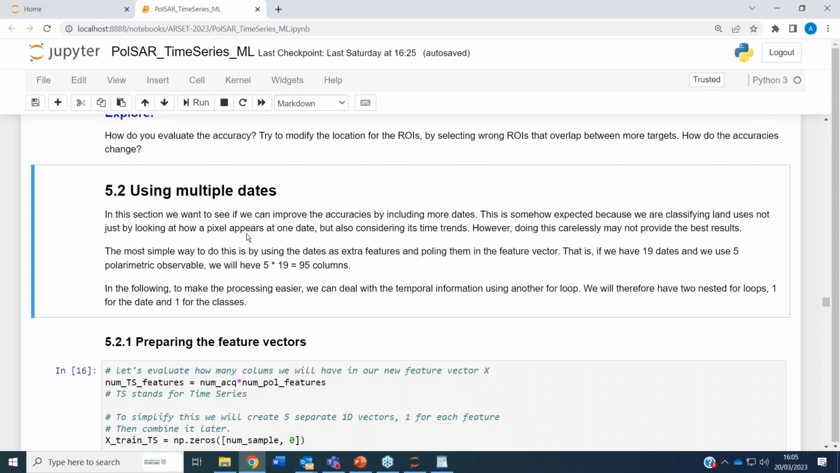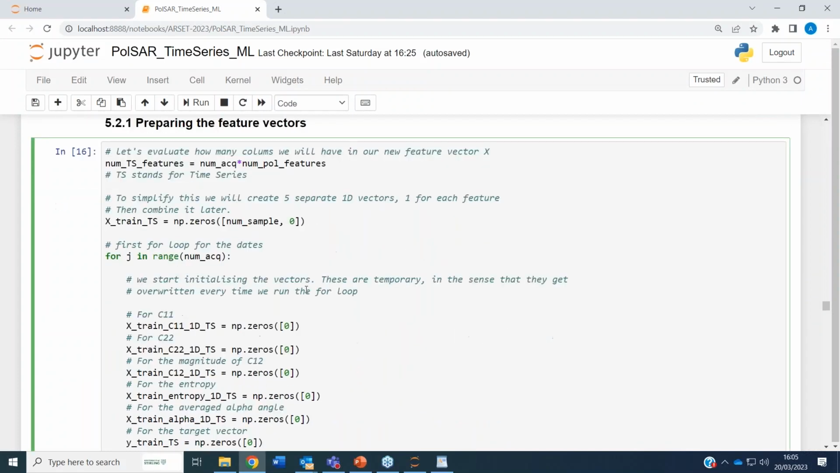From 11 to 15 will be date 3, and so on. So you stack them horizontally as columns, all the dates. If you do that with 19 dates and 5 polarimetric features, you end up with 95 columns or 95 features for your vector. Here is where we do it.